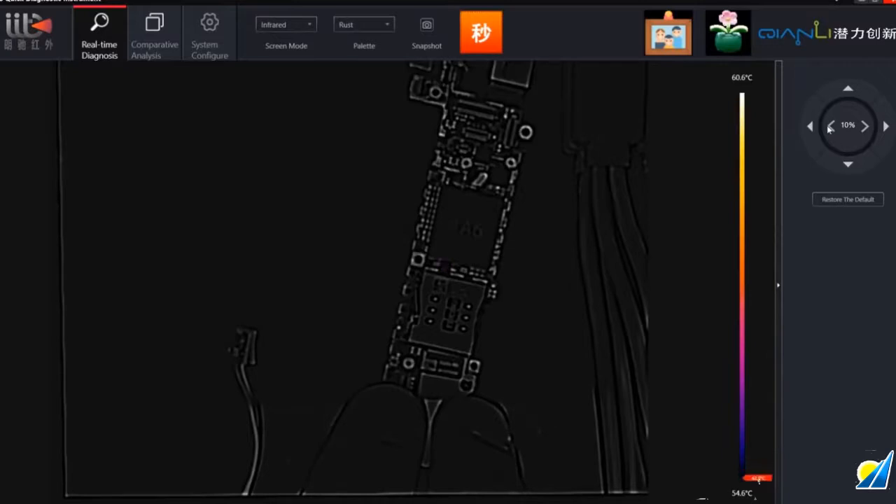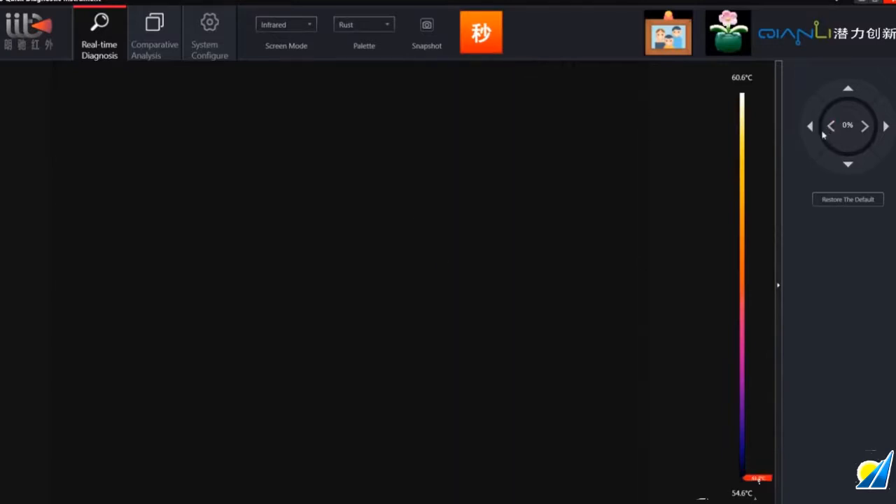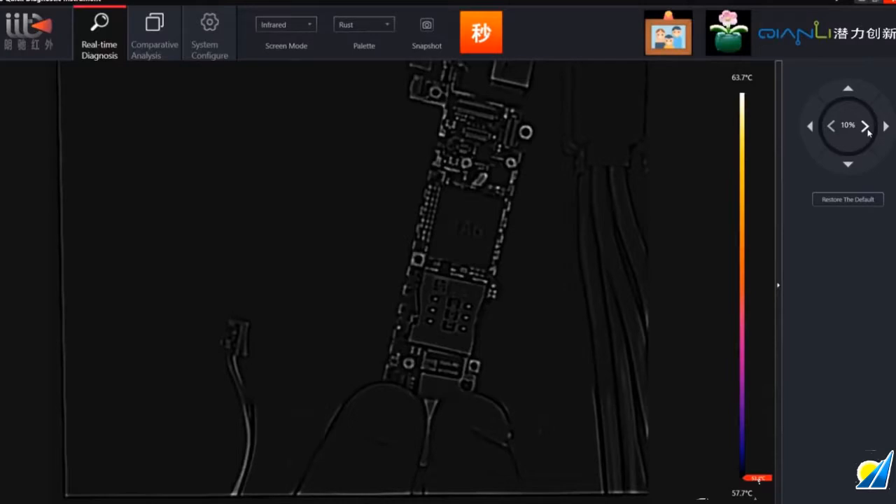Now you can also completely remove the motherboard like that, and put your mouse over there as well and have a quick look, which is kind of cool because you can see exactly where it's coming from. You can take this down, you can see it. Look at that. That's a tiny little short there.